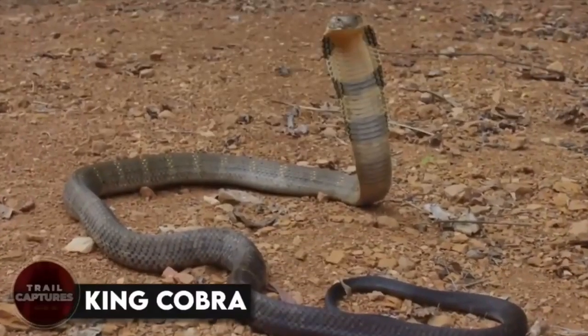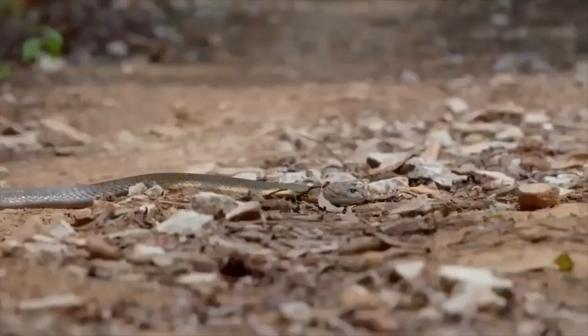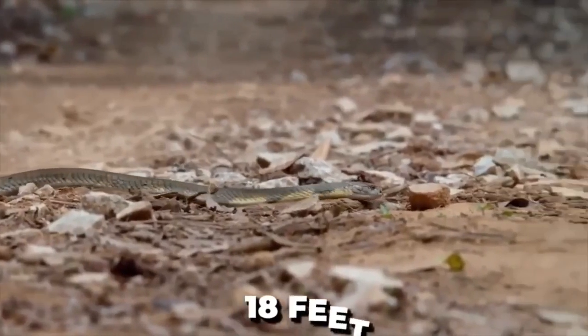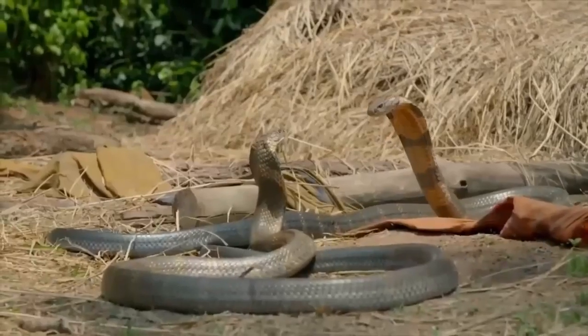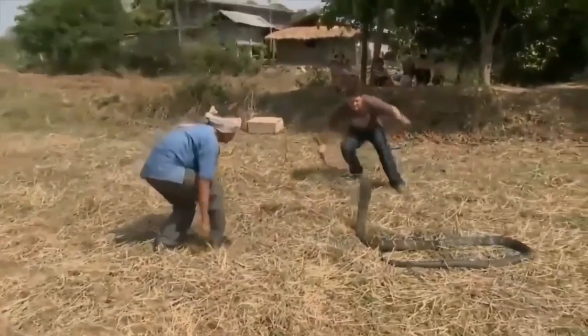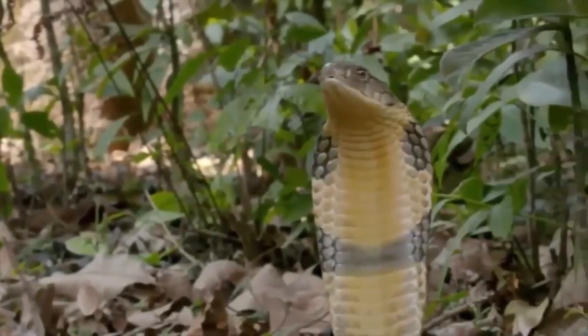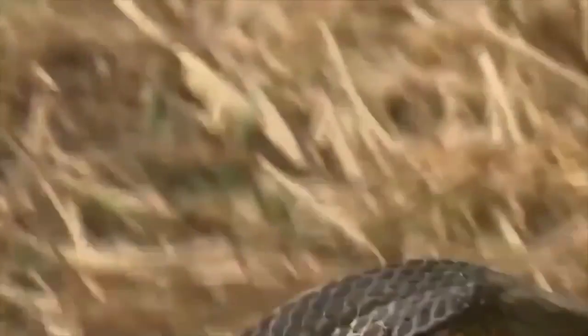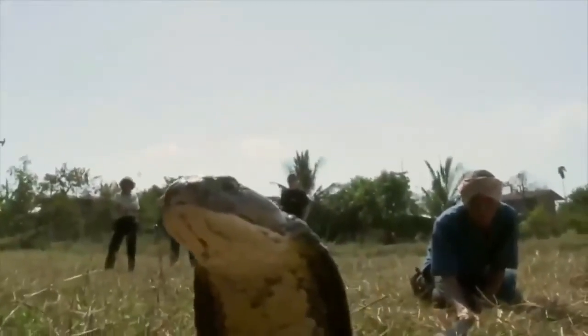King Cobra. These guys are some of the deadliest snakes on the planet, and they can grow up to a whopping 18 feet long. That's longer than most cars, people! And let's not forget about their venom. It's no joke. If they bite you, you could end up with respiratory failure and possibly even death. So if you ever come across a king cobra in the wild, just remember to give them the space they deserve and admire them from a safe distance. After all, it's better to be alive and well than up close and personal with one of these deadly snakes.